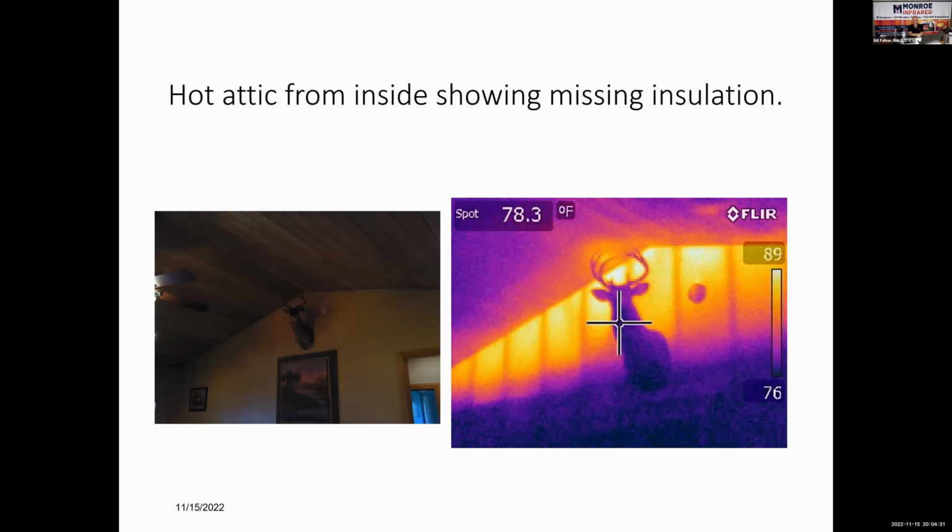Our friends just moved up here from Jackson, Mississippi, and had me come and do an inspection on a house for them. And I told him, I said, Larry, you better put about $2,500 into a rainy day fund, because all this insulation is going to need to be redone. It was bad. They walked away from the house.